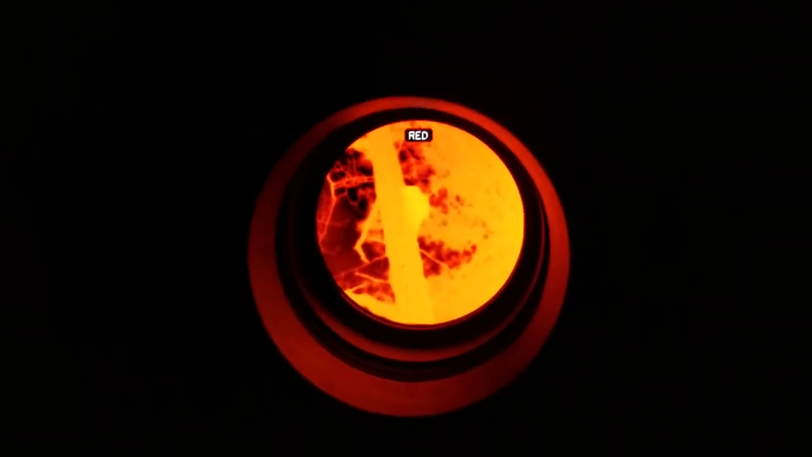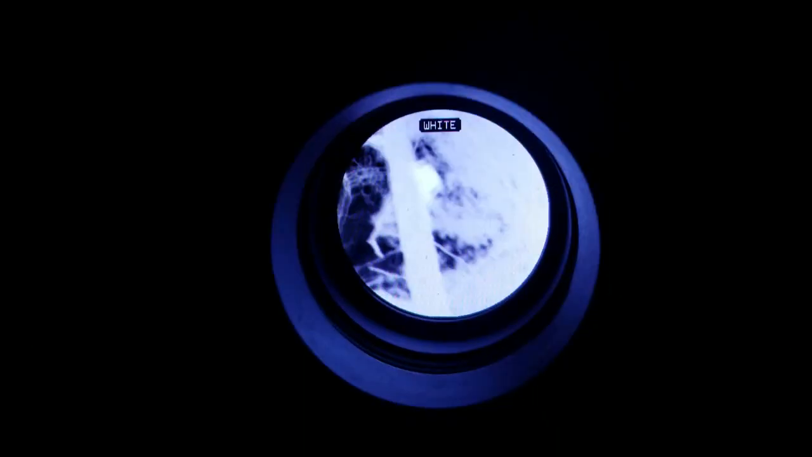There he is. You can see him there. I'm going to change some settings on him here and see. Hang on. All right, where is he at? Right there. All right, there's that one. Red. Green. Orange. White. Like I said, when it comes to animals, that white or the black is definitely better. But you can see him right there hanging out.